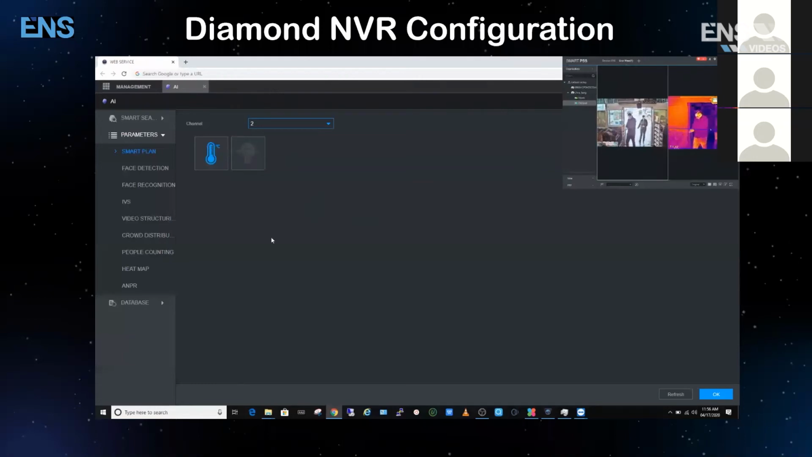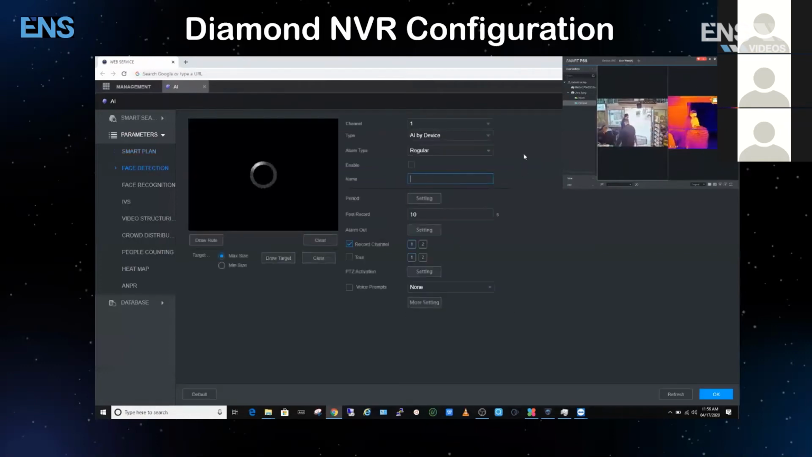Perfect. So we first go into Smart Plan. We're telling the thermal camera that we do want this feature to be enabled. What's the next step? The next step is we go over to face detection. Under face detection, we want to make sure that everything is enabled, and it will be by the device, which the NVR is doing. And we click OK. Okay, so this is already a pre-configured system. What is the next section that needs to be set up?